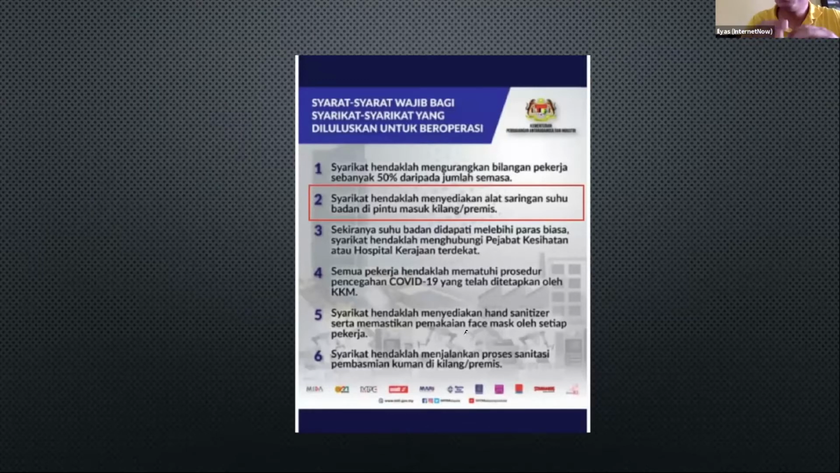And these rules probably will also apply after the MCO. So one of the conditions, point number 2 here, is that all the syarikat kena menyediakan alat saringan suhu badan. So I think this will definitely be the standard moving forward, not just for factories, but also for big offices. Again, the main idea is we don't want to have reinfection happening.